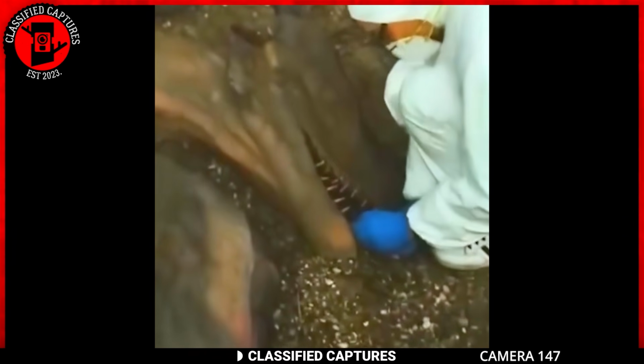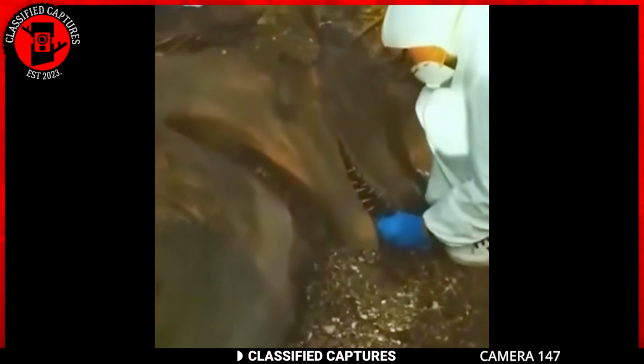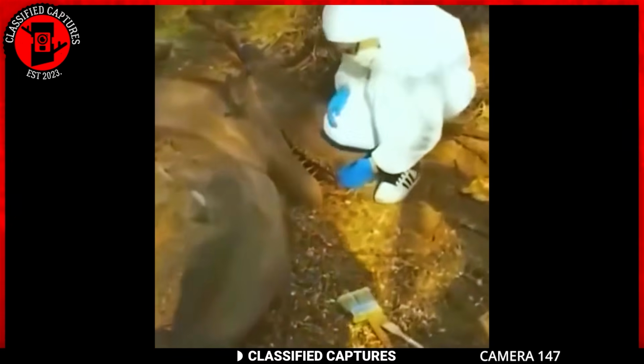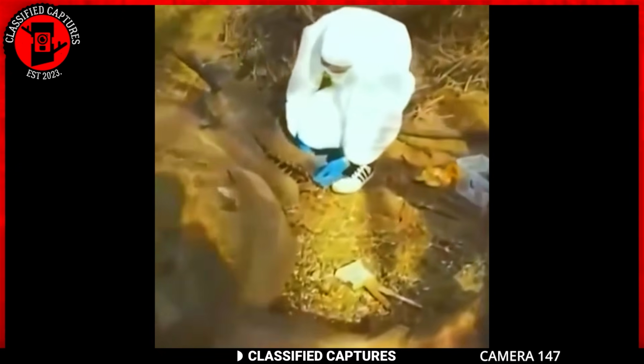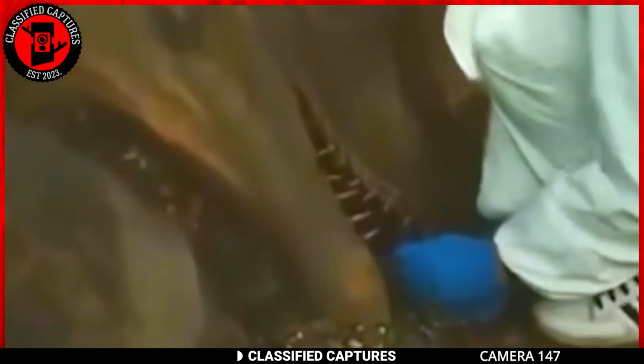What is puzzling is the presence of people in protective gear who are trying to touch the creature. Is this real footage of a mythical fire-breathing beast, or could it just be an elaborate art project or special effects? It's hard to say because I can't find any info on this anywhere, but let's hear your thoughts.